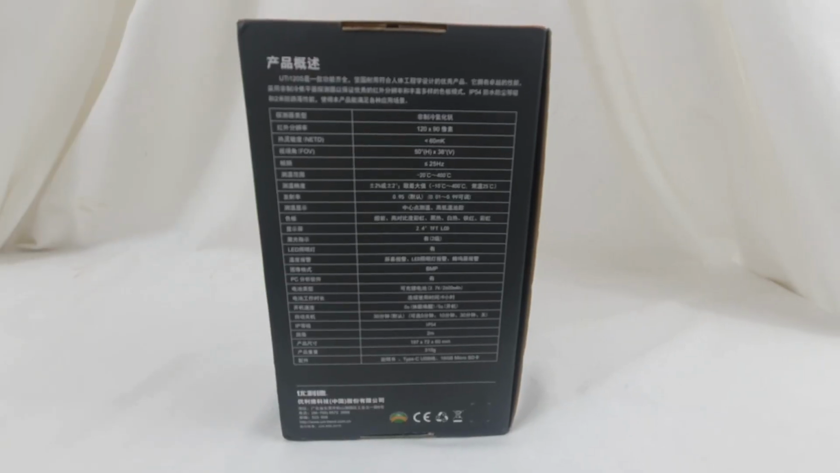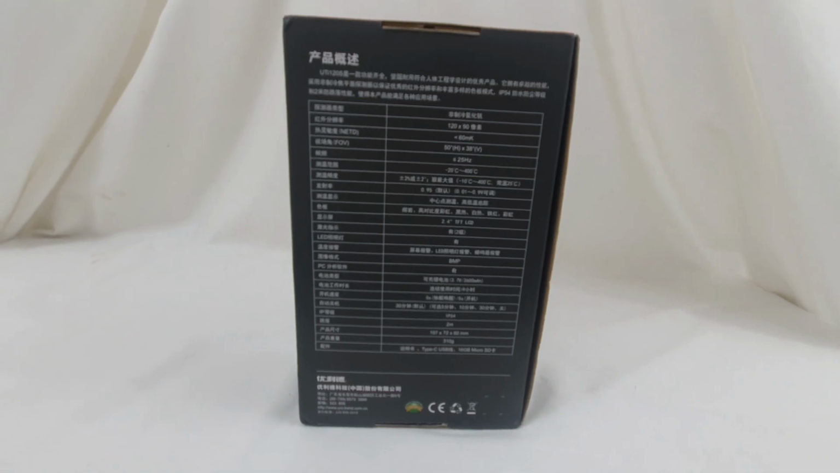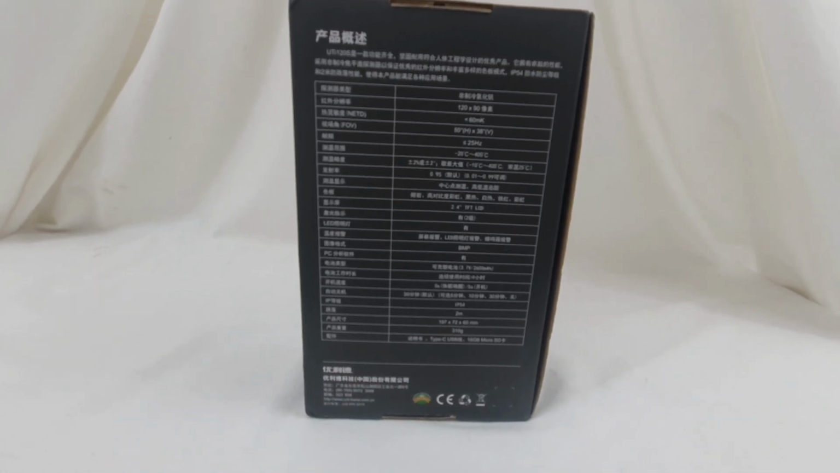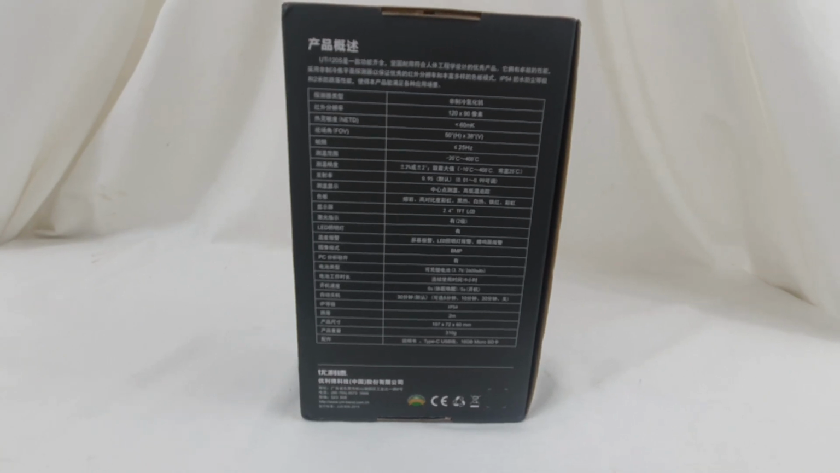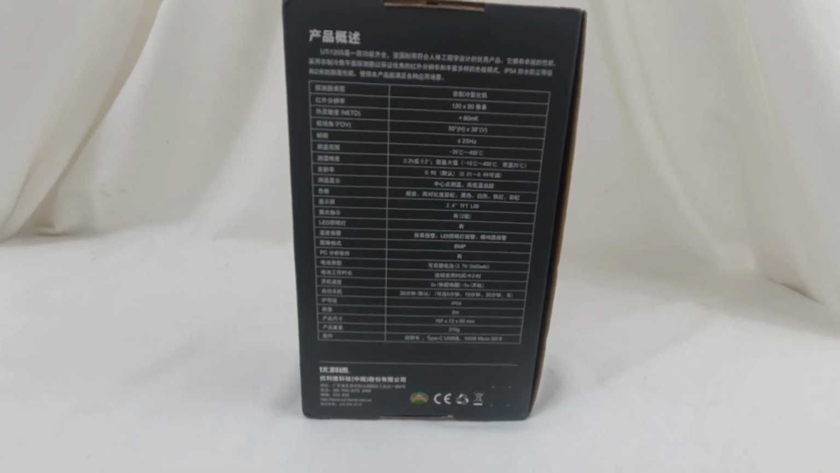I can only hope that it's okay. On the bottom of the box there, you've got the data, which is all in Chinese, so hard to work anything out there really. I'll post a translation from where I purchased it.